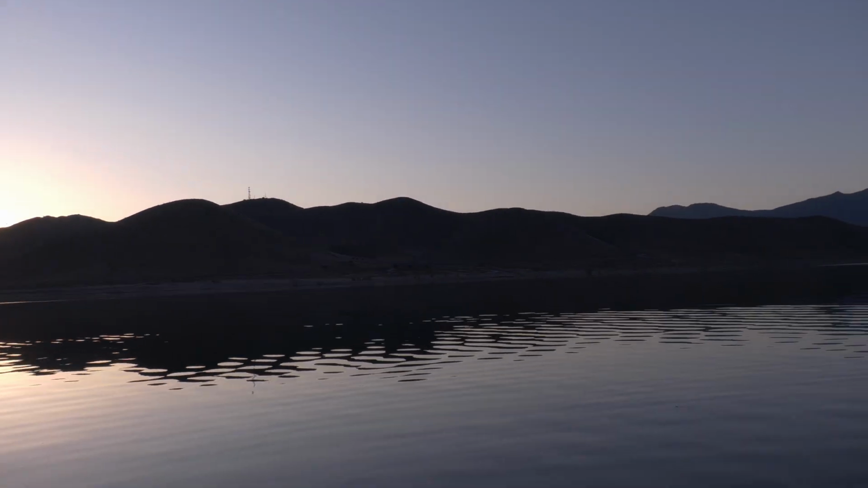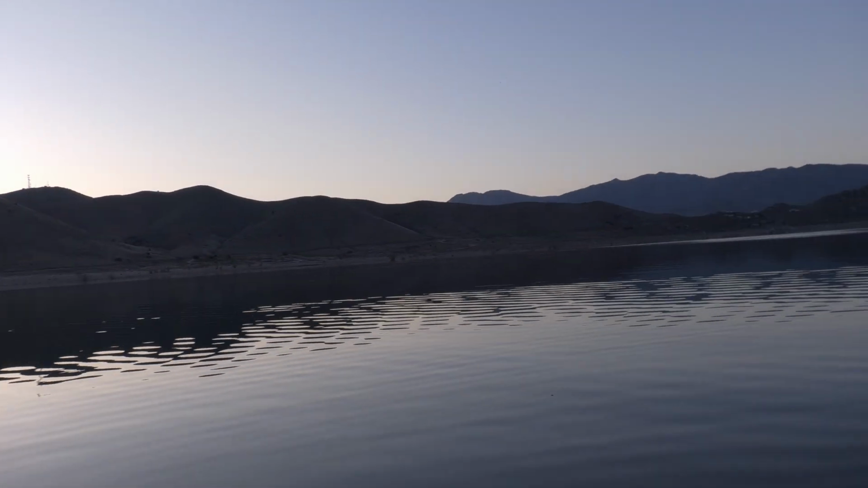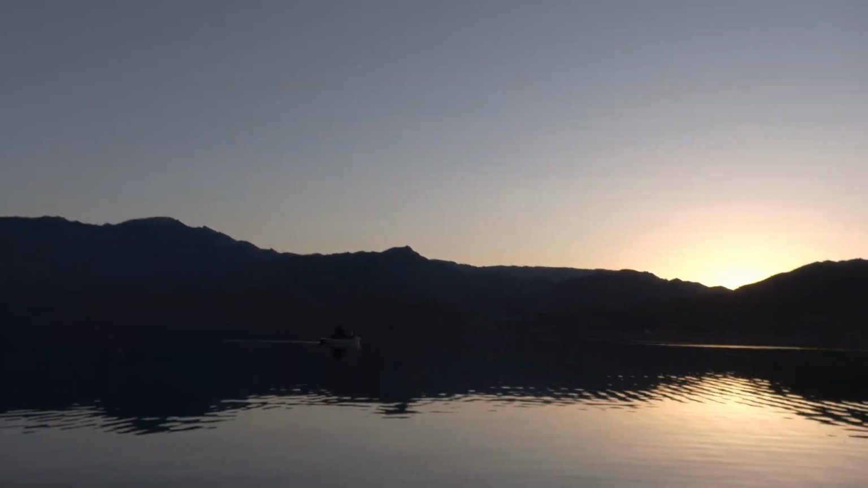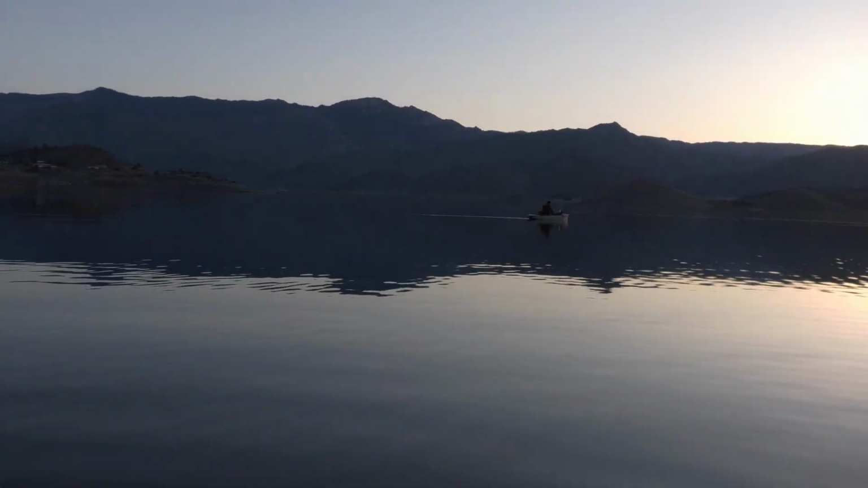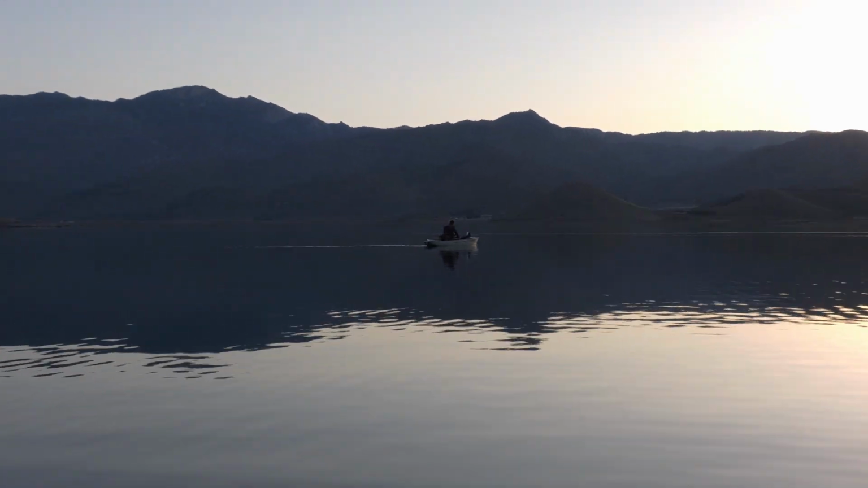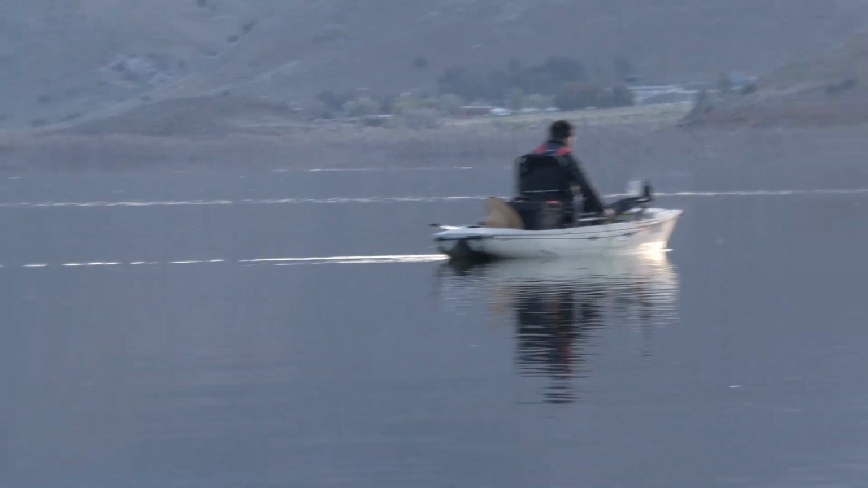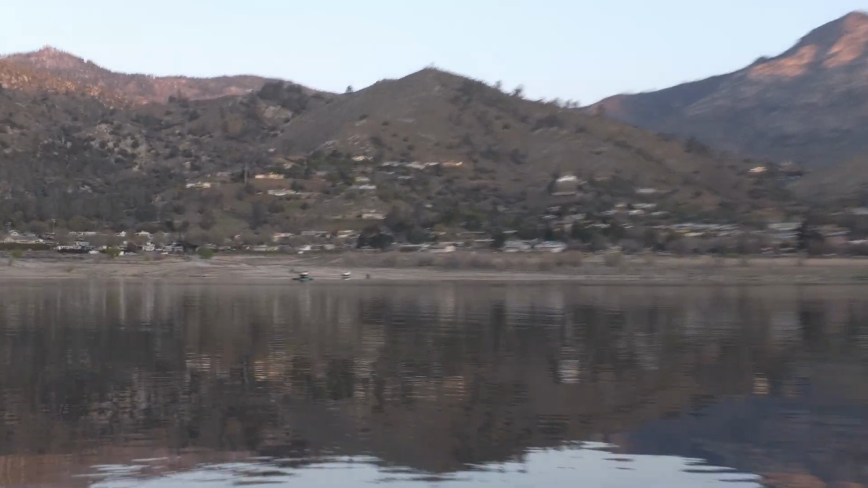Officially on the water. Now we just gotta find the crappie, see where they're at. That's the target species for today. Got Brian over here. He's on the PA-12 today. I'm on my Outback. Got Kevin over there.